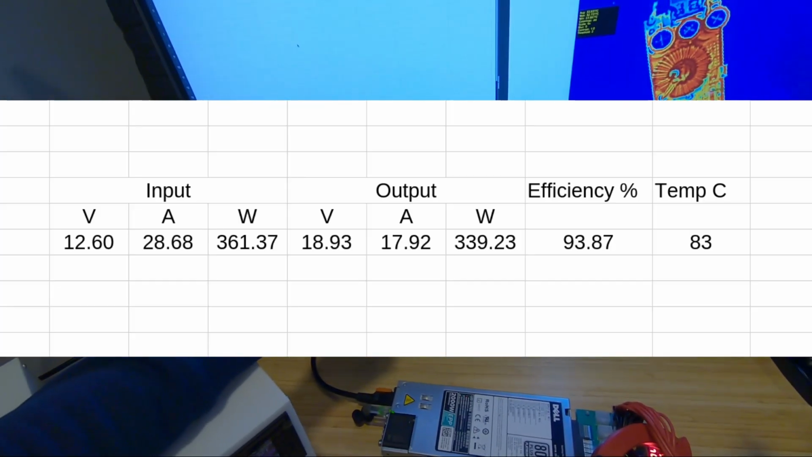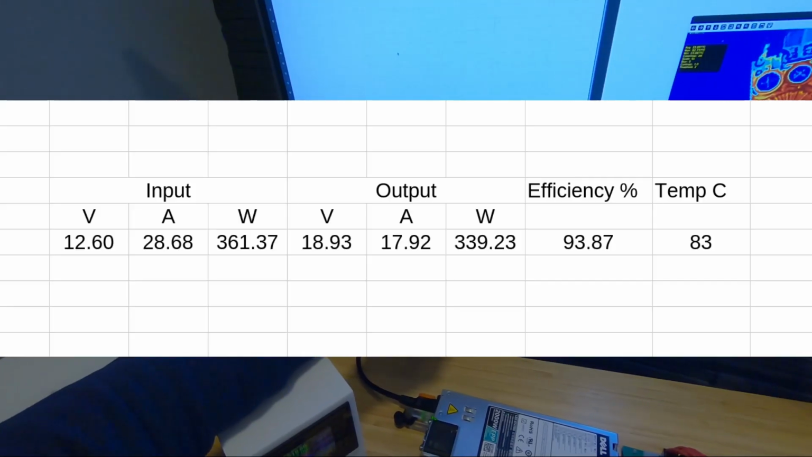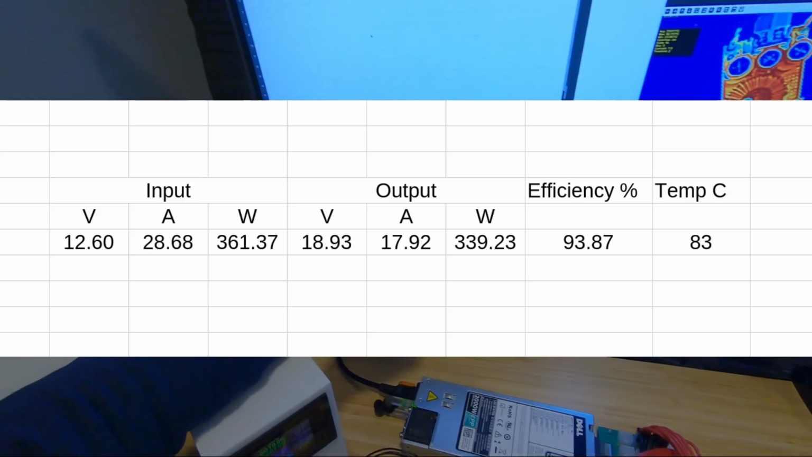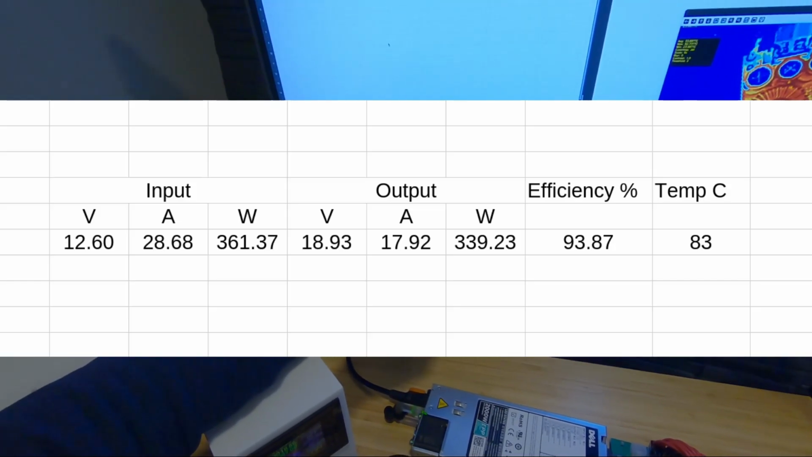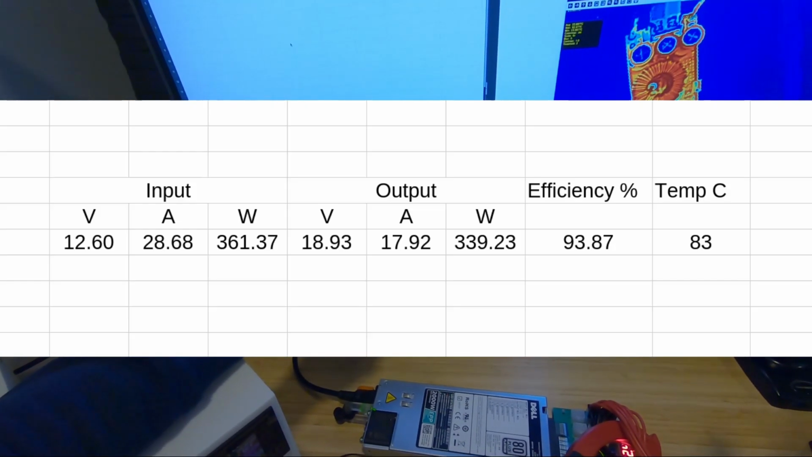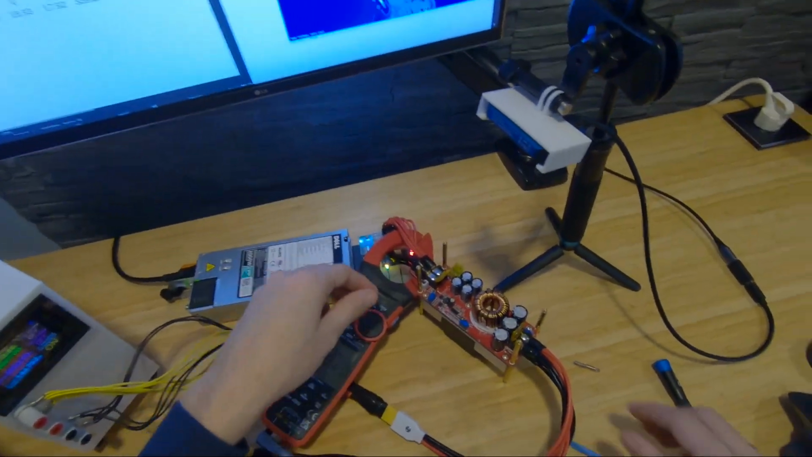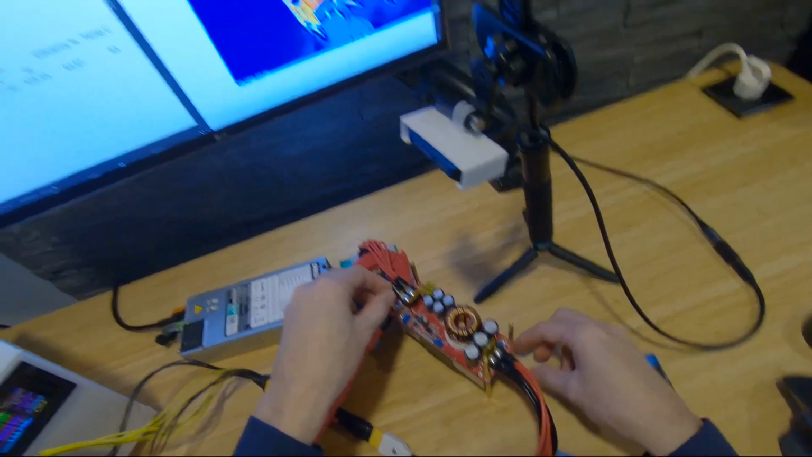But I don't like the temperature at this point. Like, we're pushing only half of the rating of the 60 amp input, and it's 83 degrees.